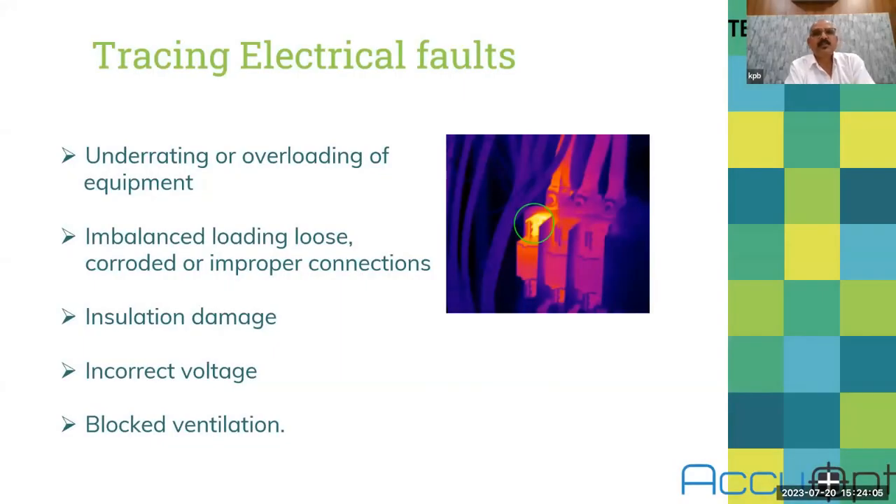Here you see this is a tracing electrical fault. Here you can see that one phase is overheated. So this thermal imaging can give you an indication. Yes, this particular one is hotter than the other part. Now you have to analyze why it is happening.